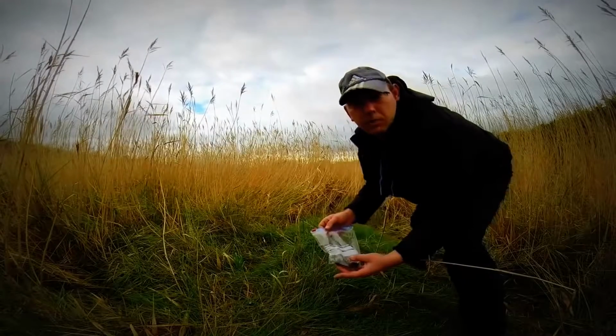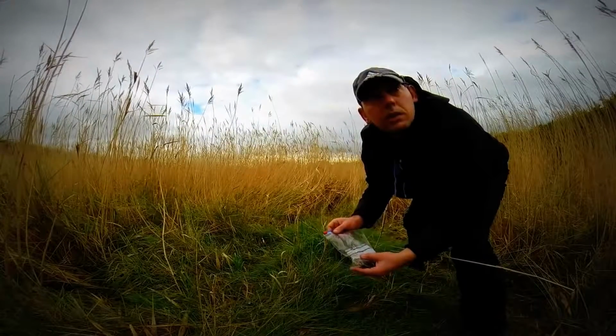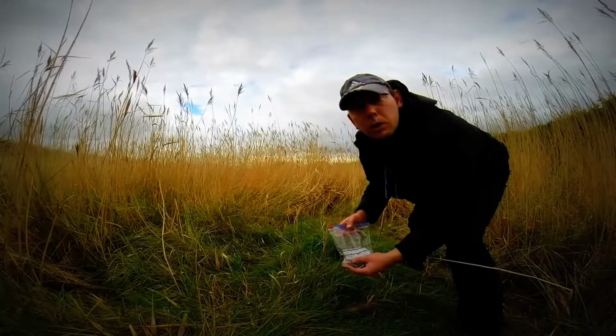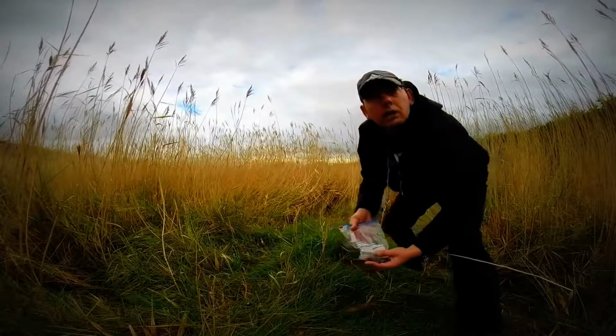I don't want to give too much away about the location, so we're going to head off now before we get noticed. And I'm going to put a camera trap at this location just to see how many otters we've got and if there's any young calling with them. Okay, let's go.